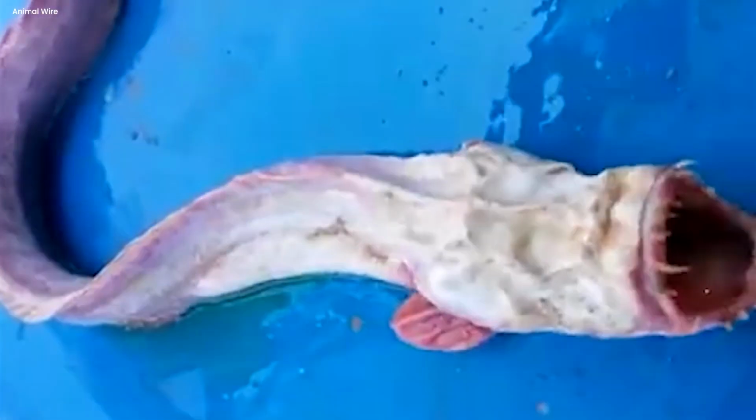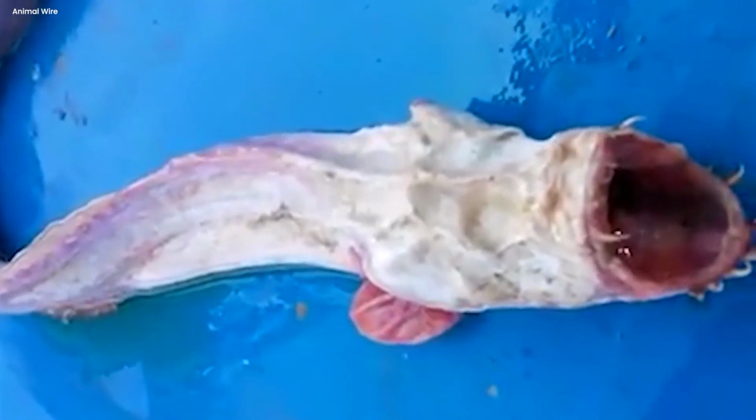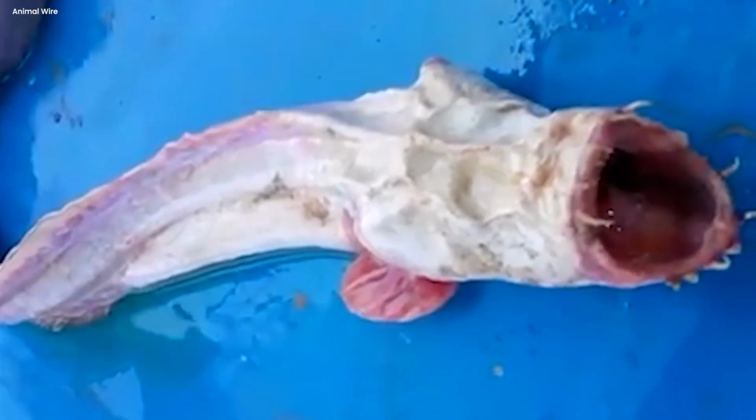Creature with no eyes. If there's any place in the world where you'd expect to encounter a monster from an alien movie, it's Australia. And that's exactly where this eyeless fish monster was discovered.